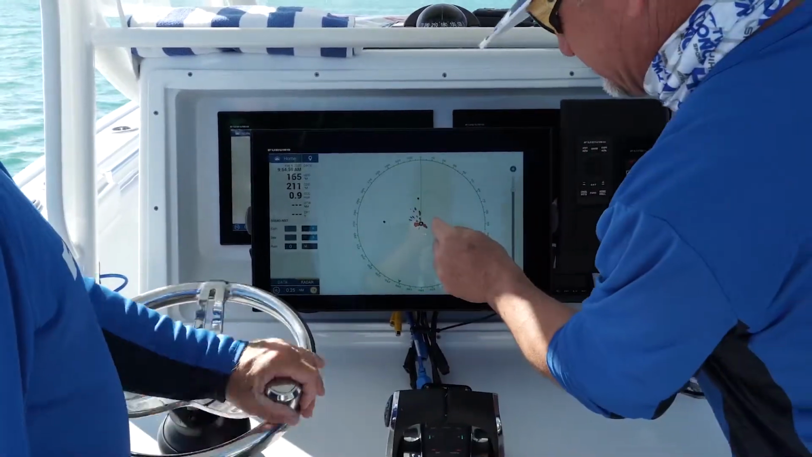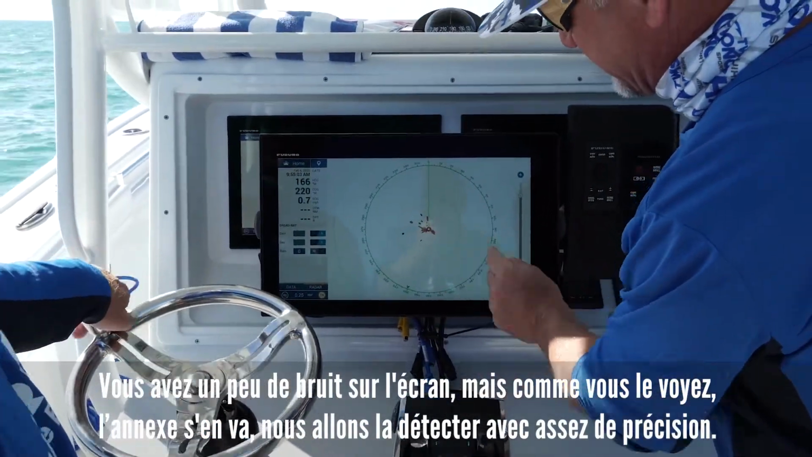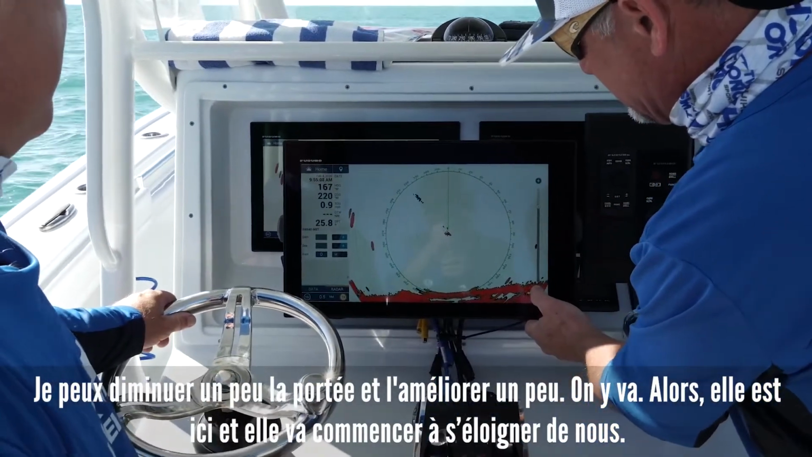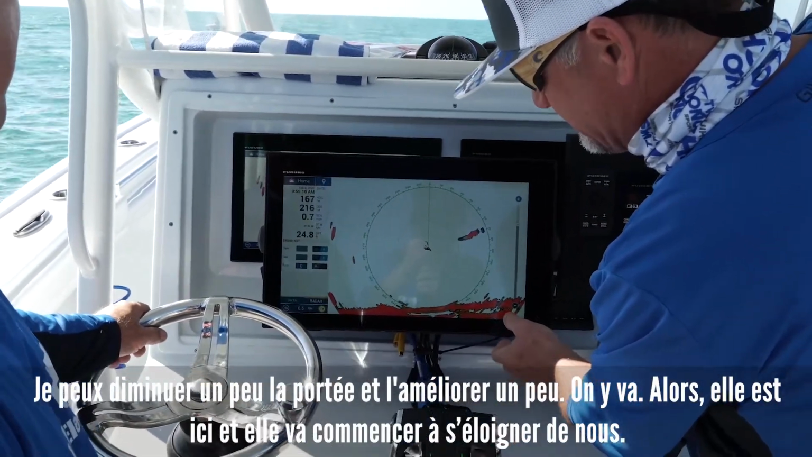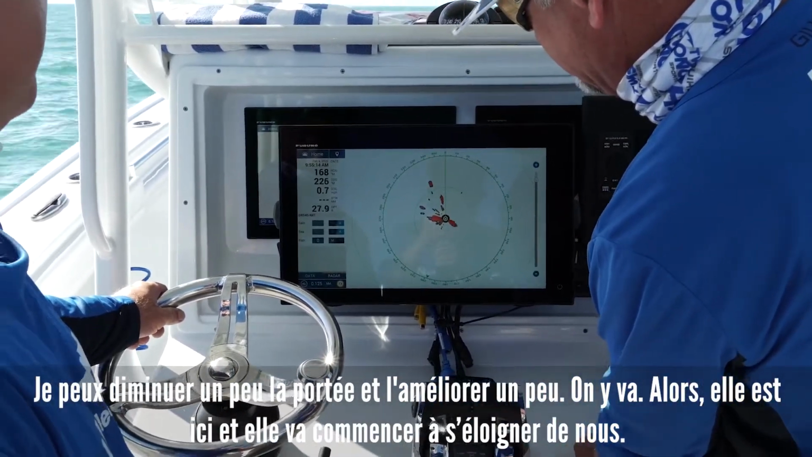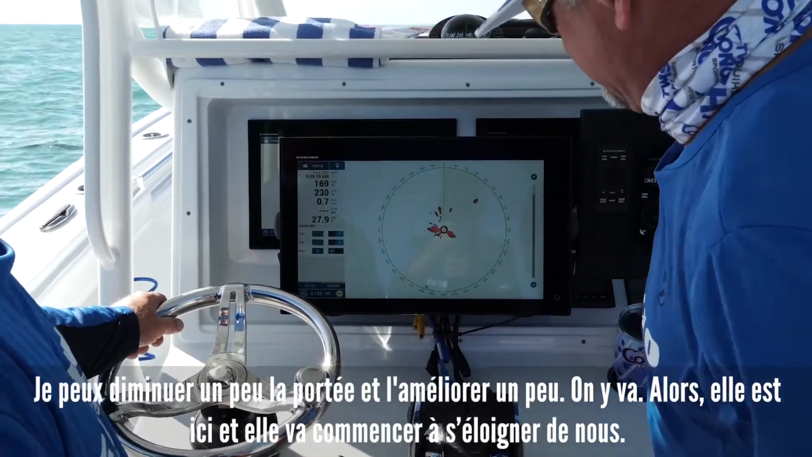We're all on auto mode. We're getting a little bit of noise stuck on the display, but you see as he goes away, we're going to pick him up pretty consistently. I can decrease the range a little bit. We get him a little bit better. There we go. So he's right here, and he's going to start to go away from us.